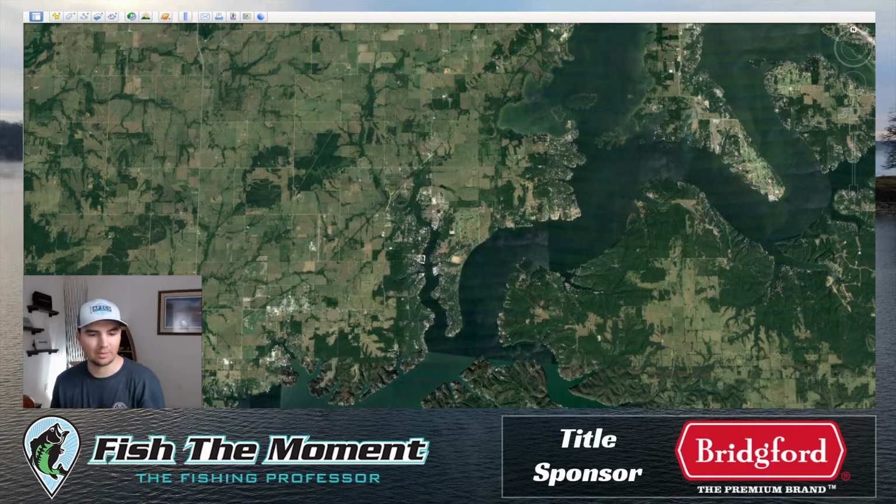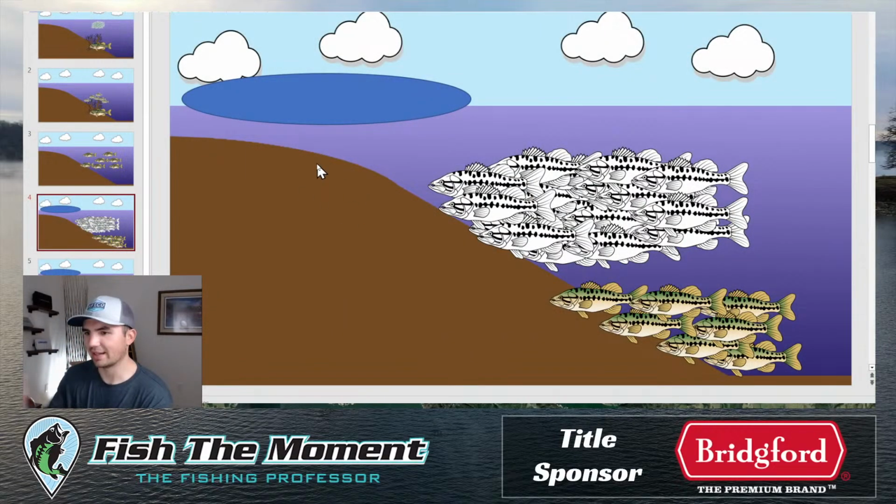Because the bass will set up, as I mentioned, I talked about that earlier in the stream, the bass will set up underneath the white bass schools. I showed this graphic earlier, so if you want to go back, it's somewhere in the stream. I already talked about how to do that.